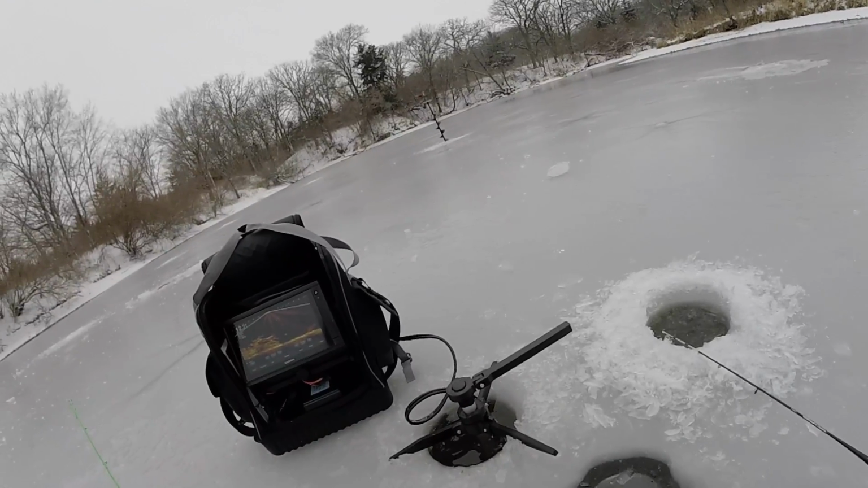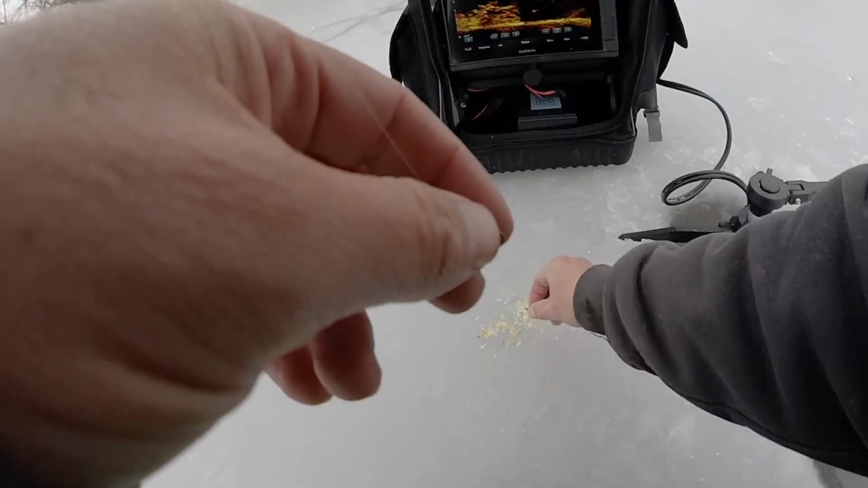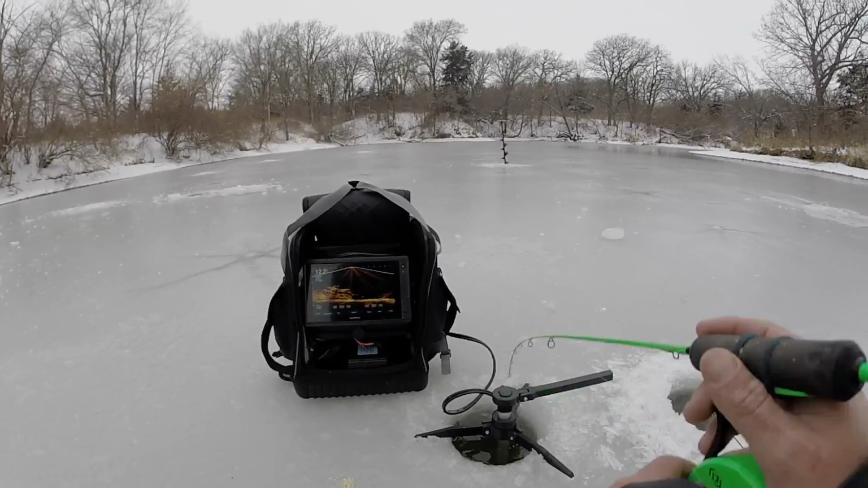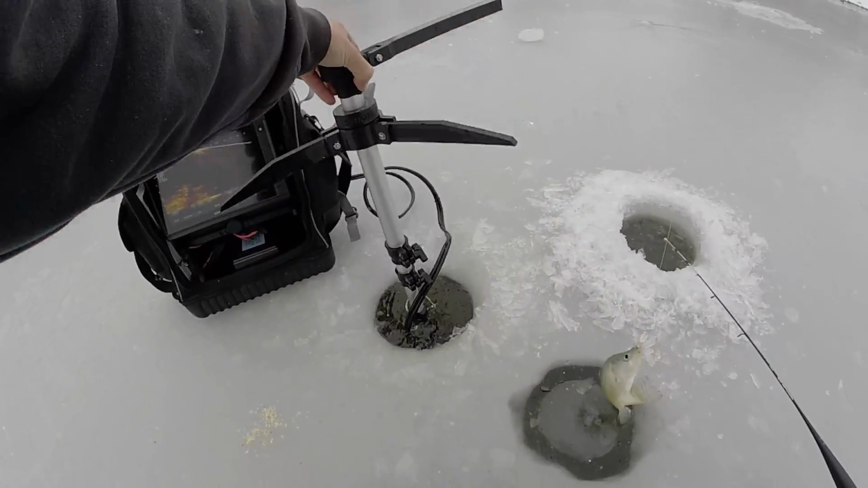I'm actually gonna try something. Let's drop a tungsten in the tree branch hole. Less hooks on it, so when you hook a fish, it'll probably be a little bit easier to get it out. That's a better bite. I don't think it's very big though. Eh, it's a crappie at least.